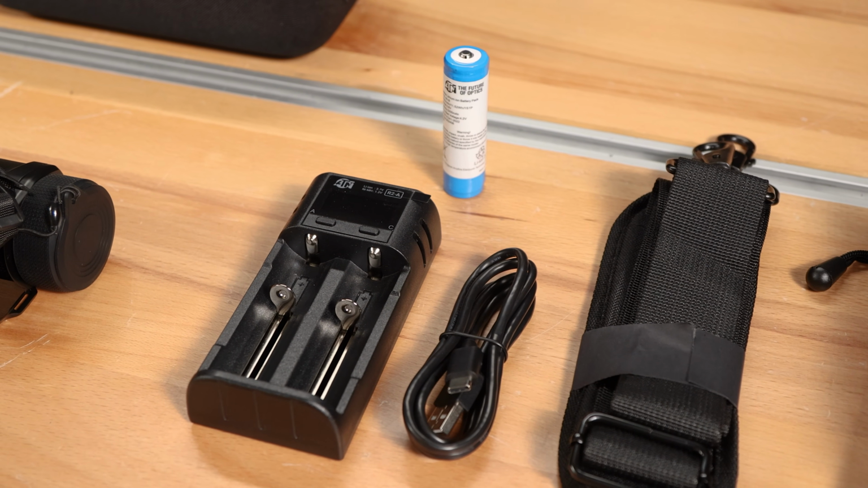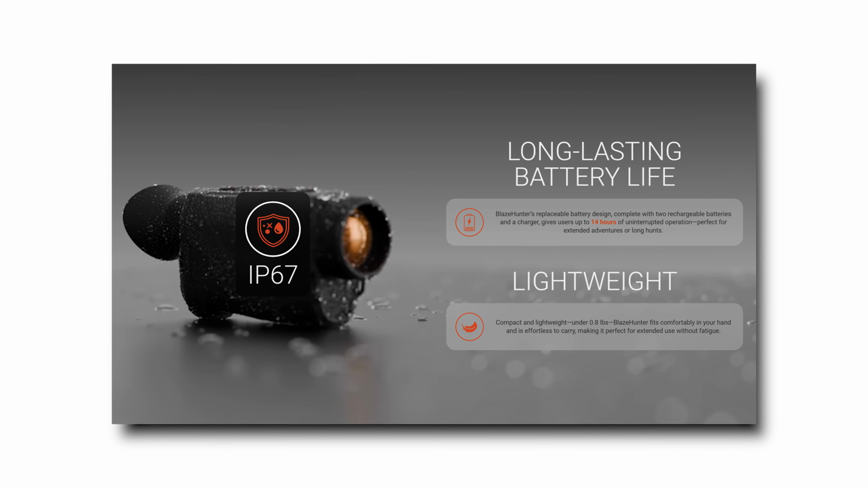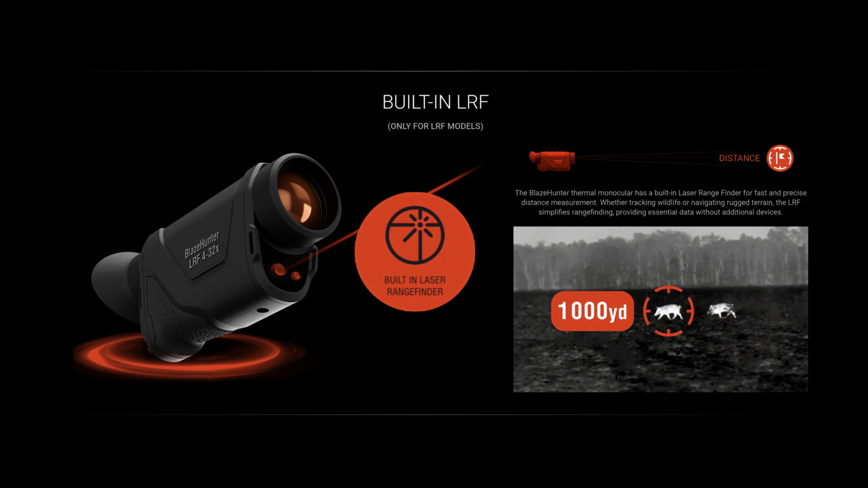So if you have two of those charged, I can guarantee you're going to be able to hunt all night with this thing and not run out of juice. Now, if you're in your truck, you're driving down the road, plug in a USB-C cable, and it's going to charge that internal battery. So power-wise, this thing absolutely has you covered, but also, importantly, it's got the integrated laser rangefinder.